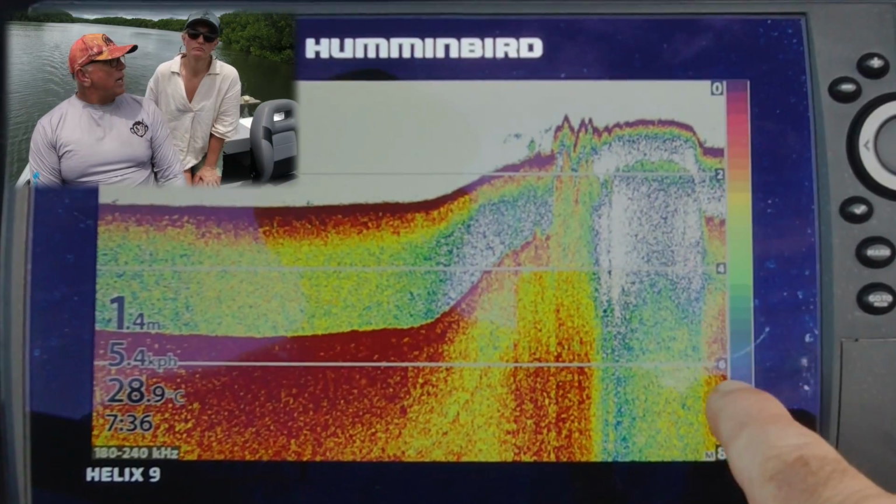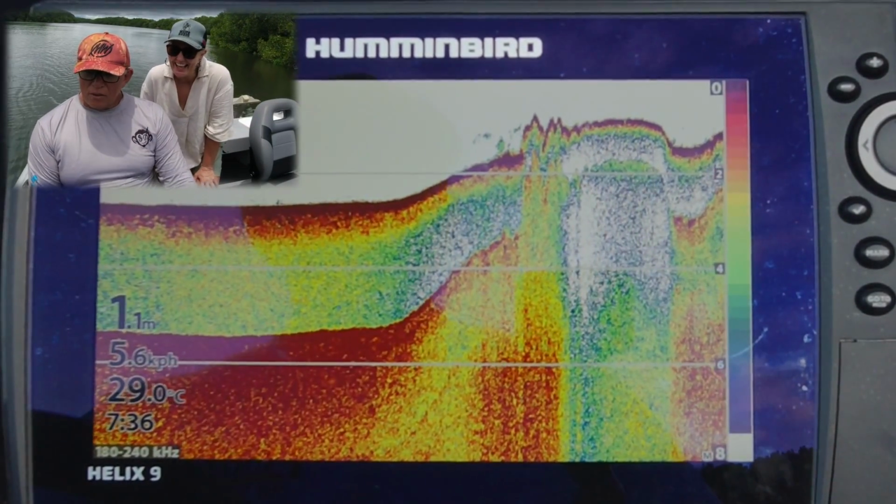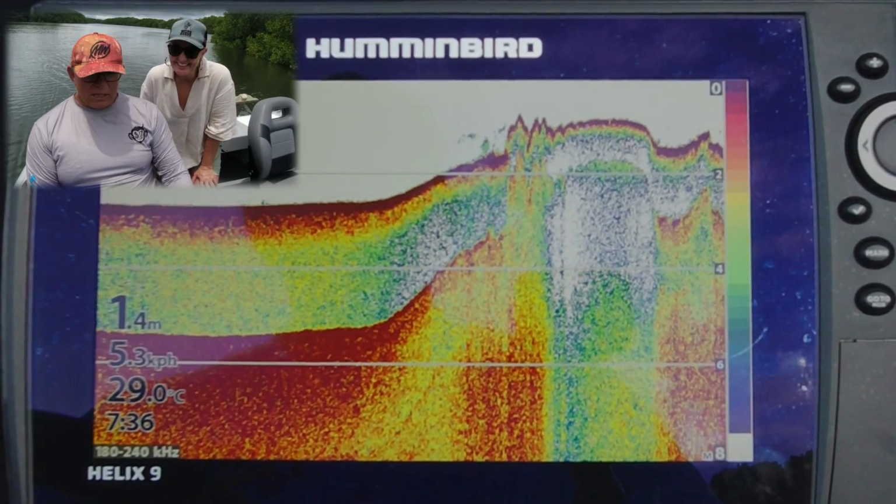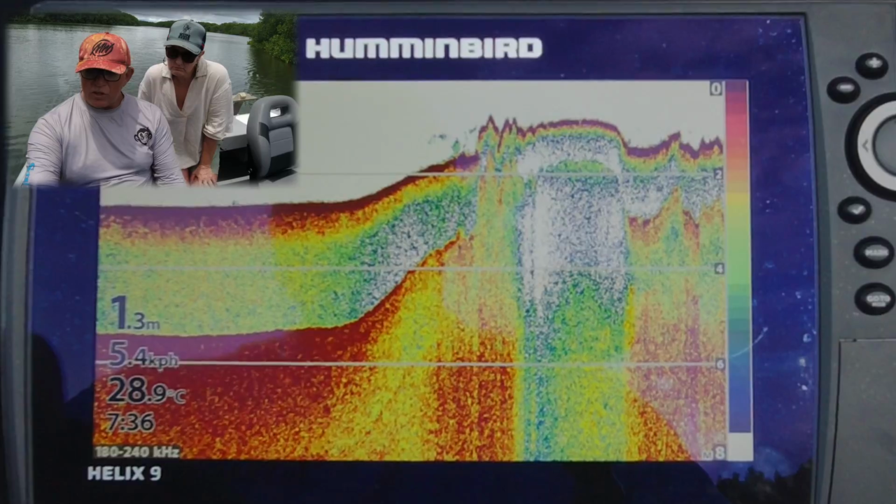So watch it change. Don't worry about that fish over there. We're looking at the sounder, looking at fish. This is how people use electronics these days. Okay, so now we're going back on rock because we've got a really thick return.